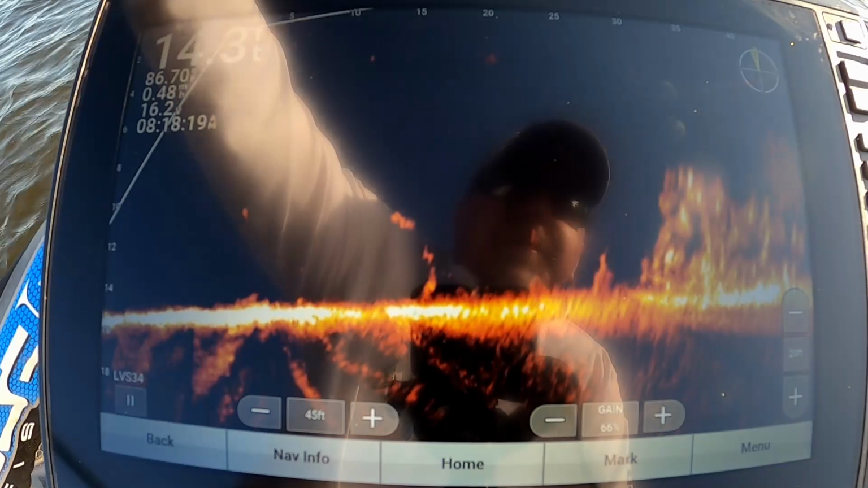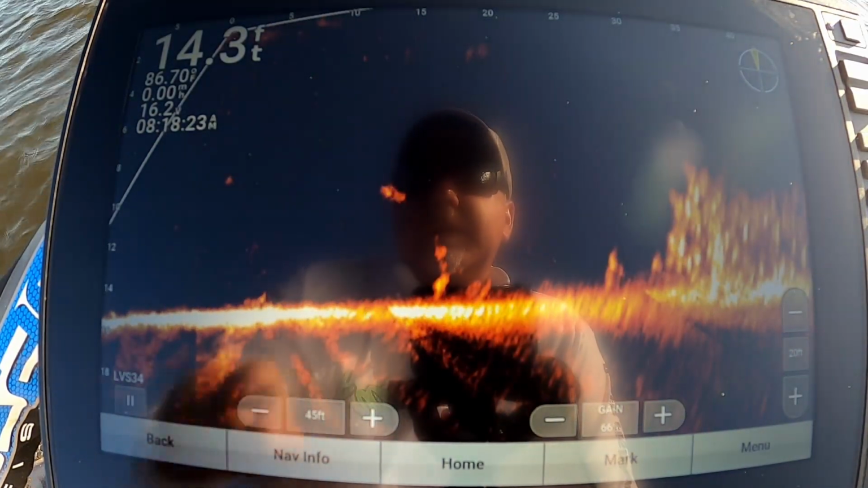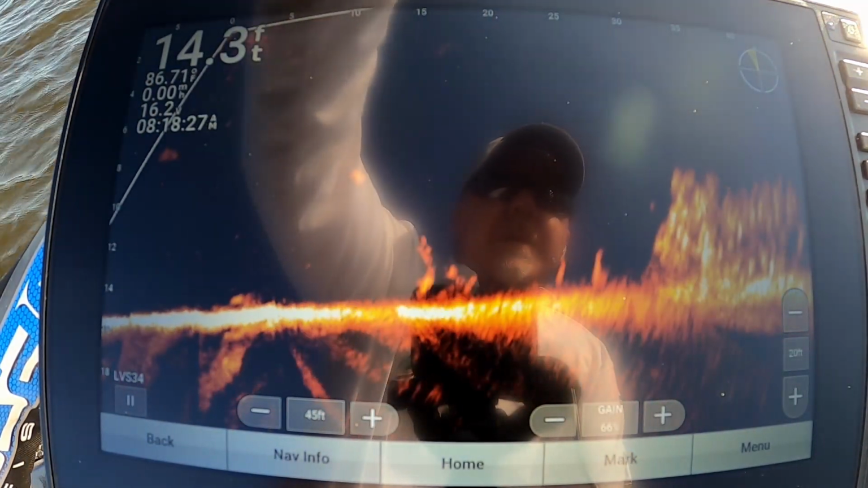Now it looks like a pretty good picture. I can see the shad around them. I don't see a big ghost tree, which is freaking awesome. Not to have a ghost tree.